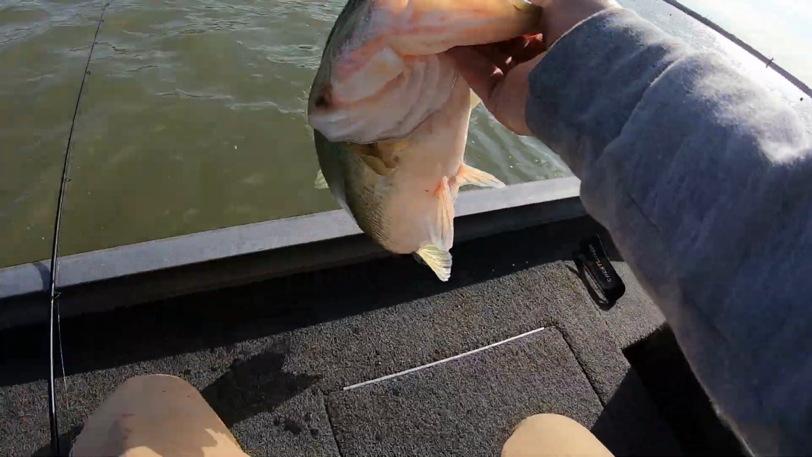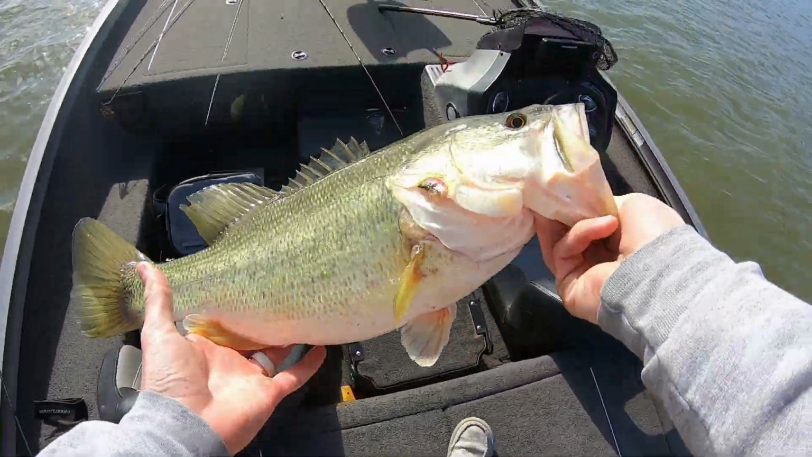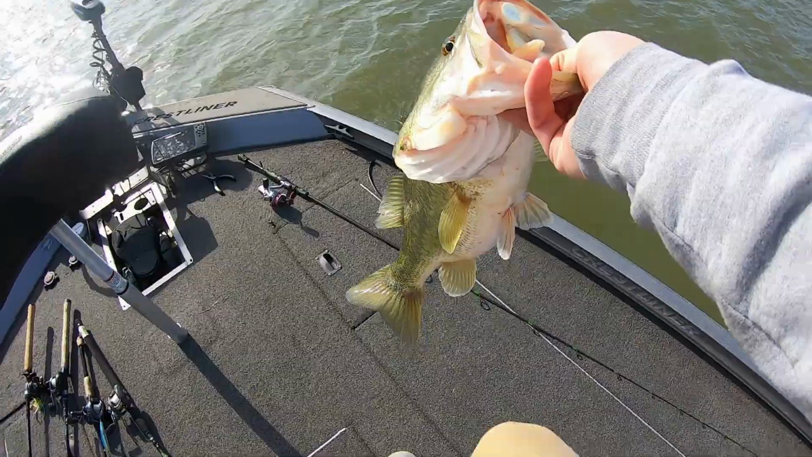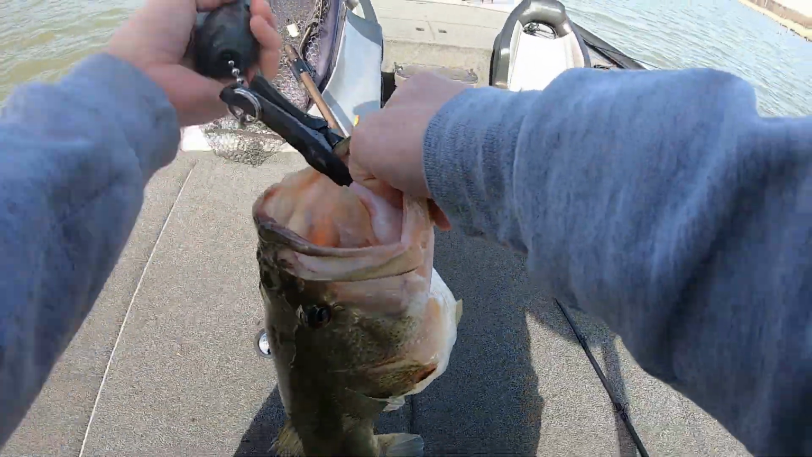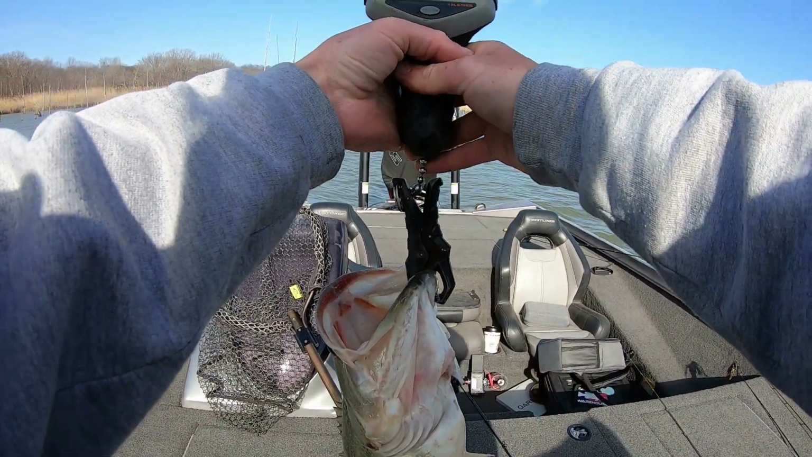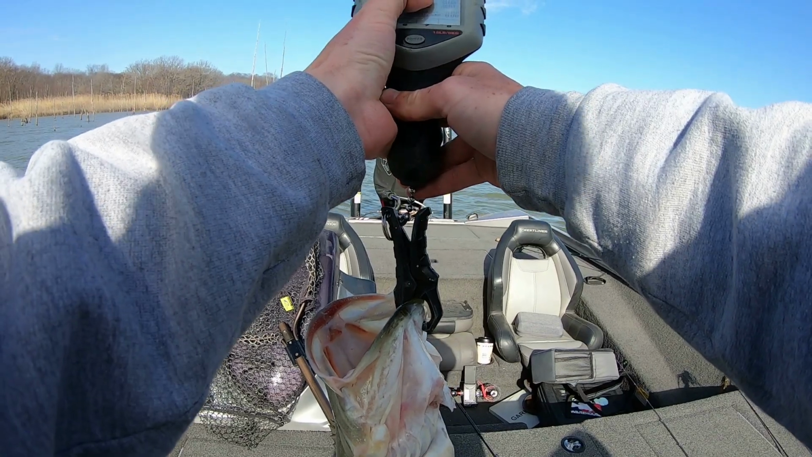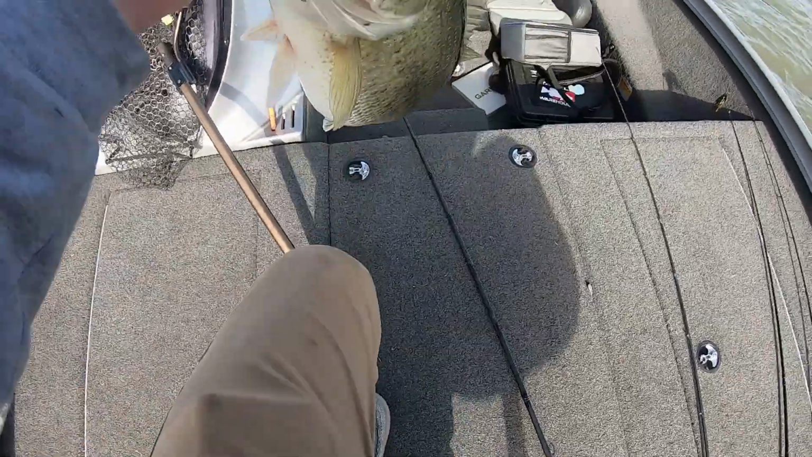Sweet, solid fish. I'll weigh it real quick. Get that bait back in. We'll weigh that fish real quick. He's not huge, but we'll weigh him. What do we got? Yeah, it's pretty solid. Can't complain. 5.22. Not a bad way to start.